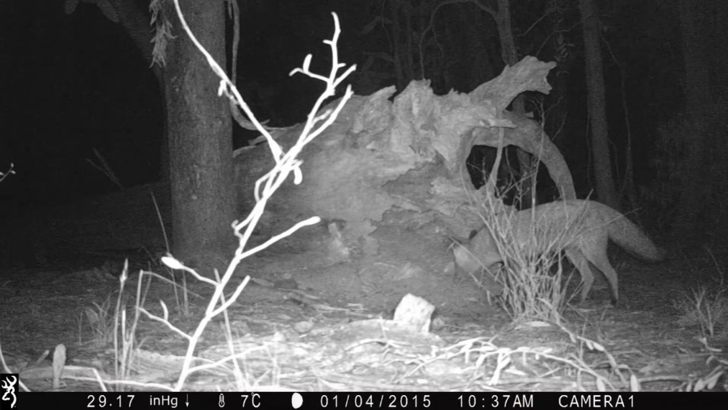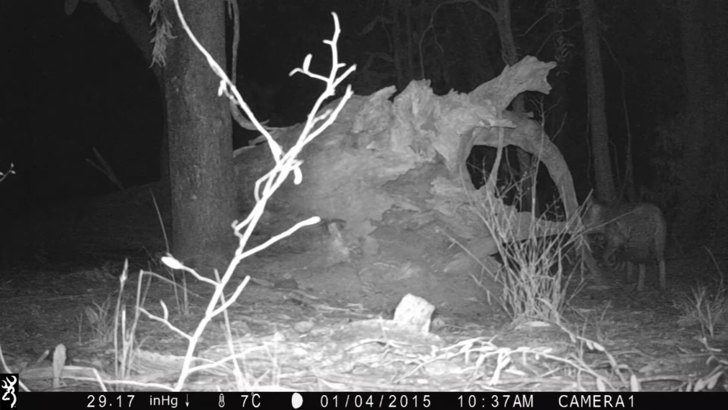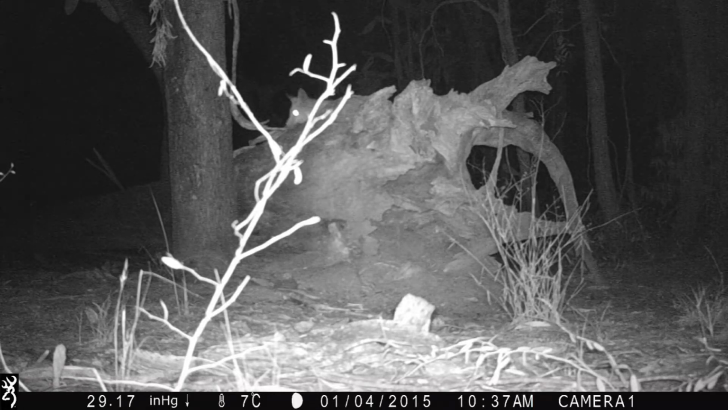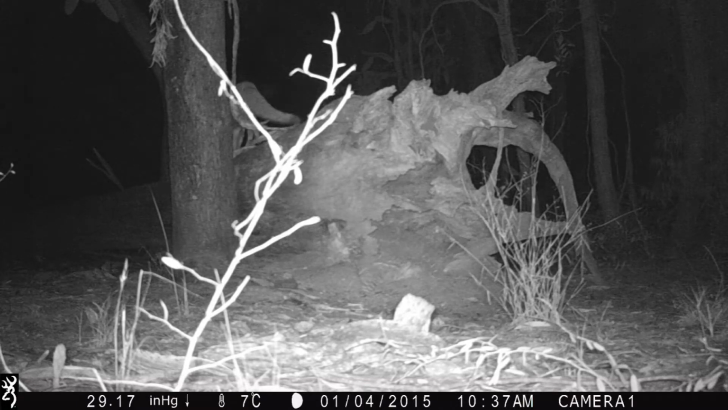And then a bit later on, Brer Fox came along too, having a look. He jumps up on the log here, looking up for a feed of birds. Probably if there's one sleeping a bit low down.